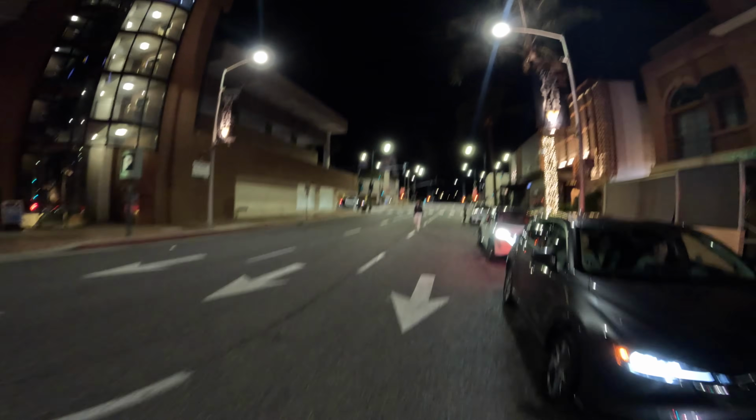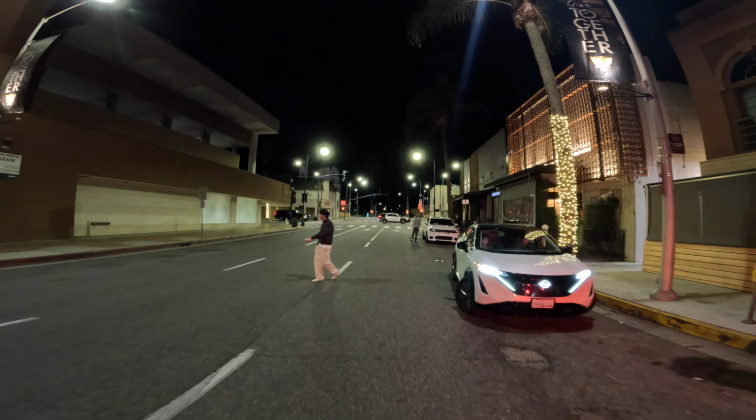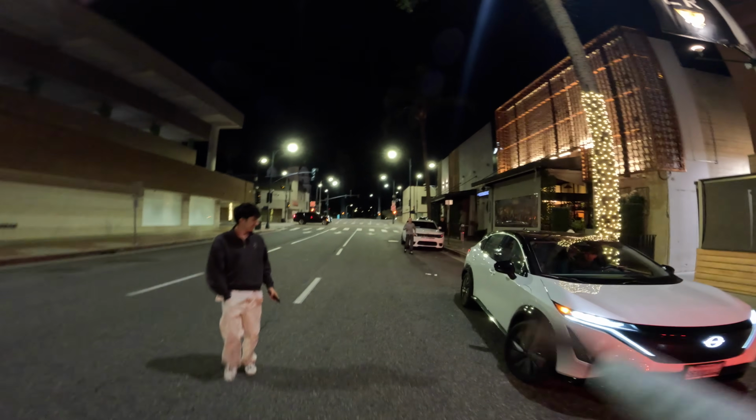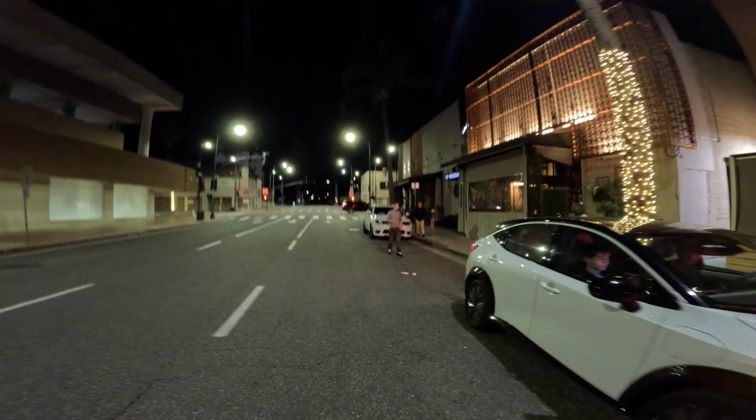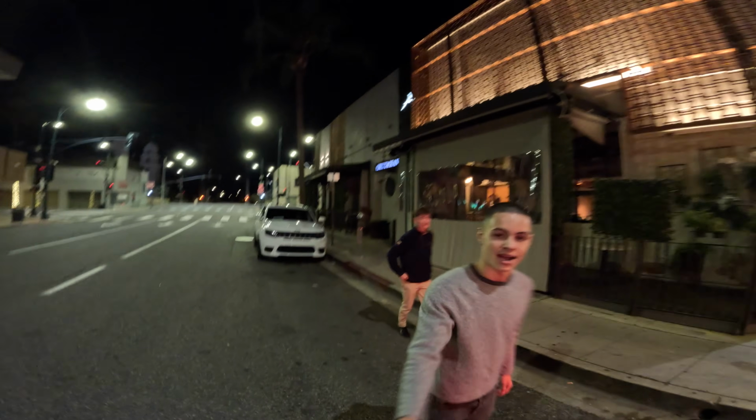Are we good? Uh-oh. Look who it is. Well, I think he might be going after them. I don't like those guys. We don't like him either, gang. I don't like those types of people. I really love your car.